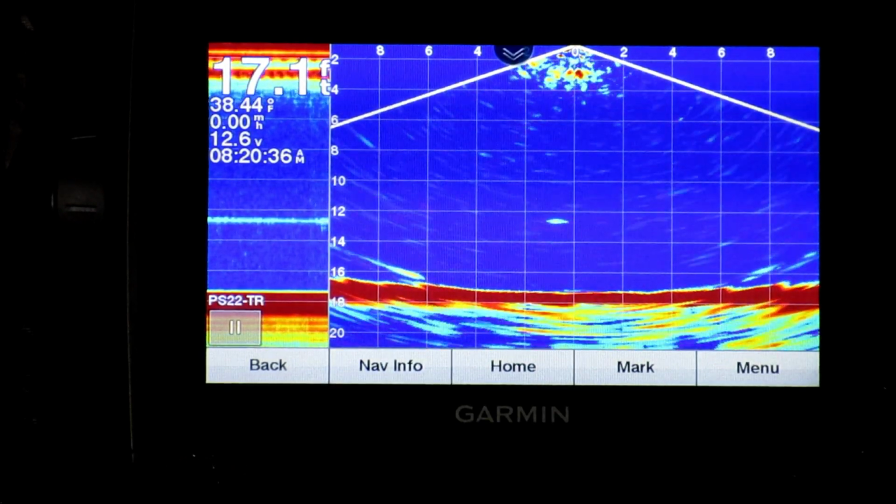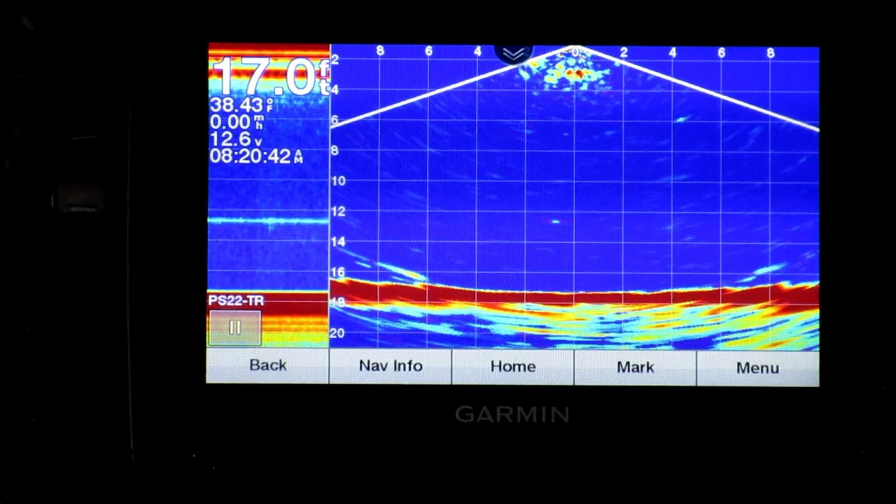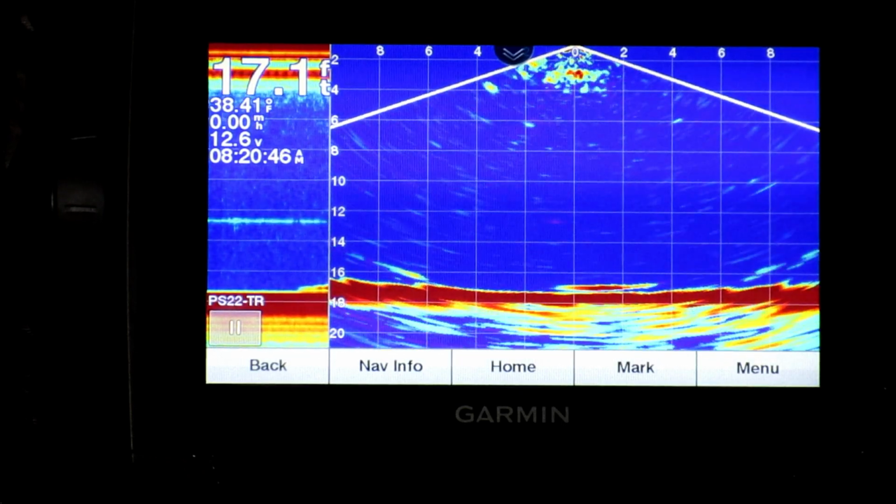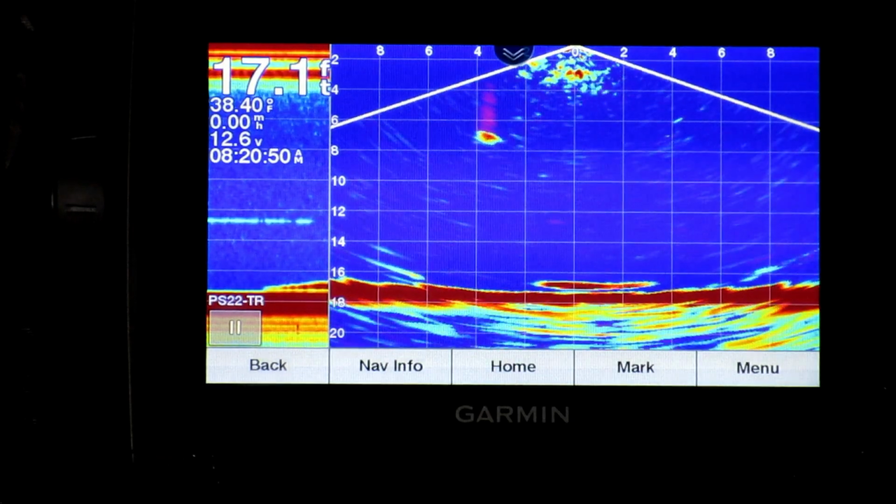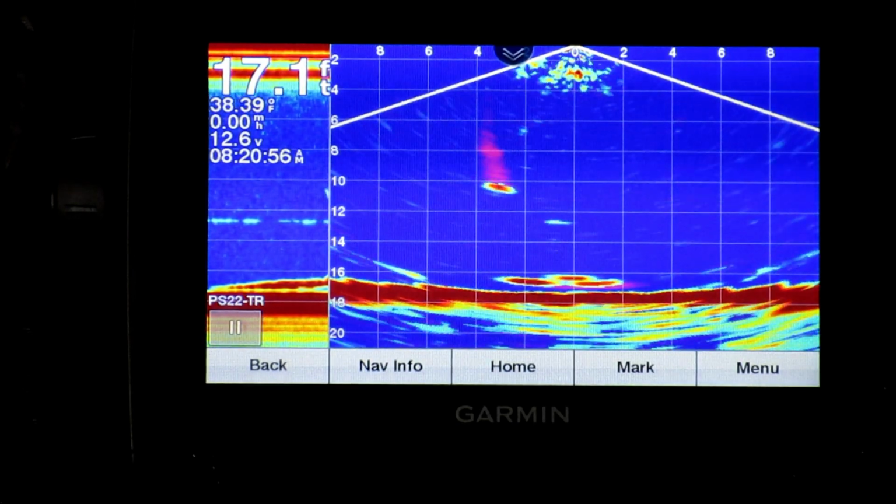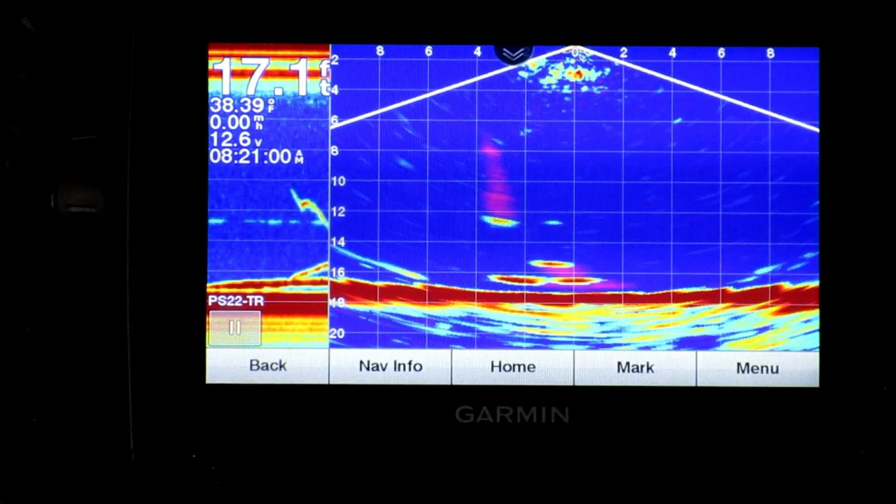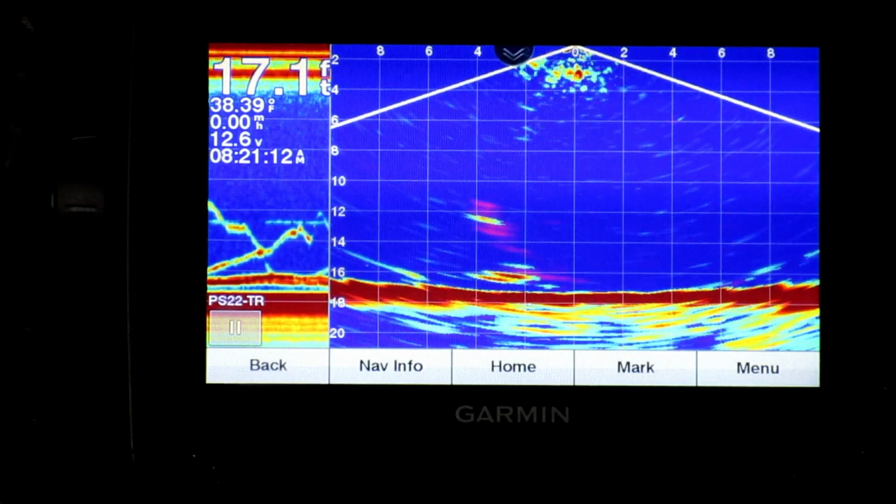So I have my holes here, they're about 6 feet apart. On the left side, I actually have an ultralight rip and wrap that I'm going to drop down, and you'll be able to see how it goes down. There it goes, dropping to the bottom. You see it going down. Oh, there's definitely fish on the bottom. See that red blob down there that just showed up? That is definitely a fish. Ooh, there's several fish. Look at that, they're coming right over to my jig. See my jig going up and down right there.